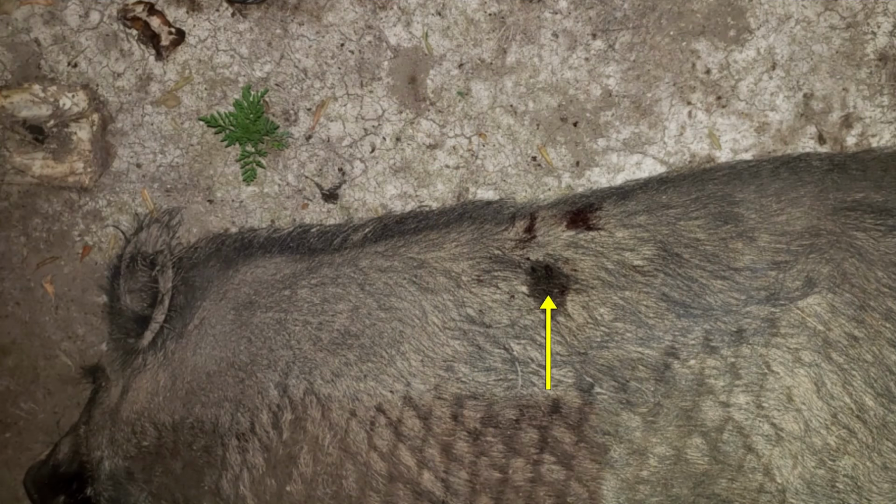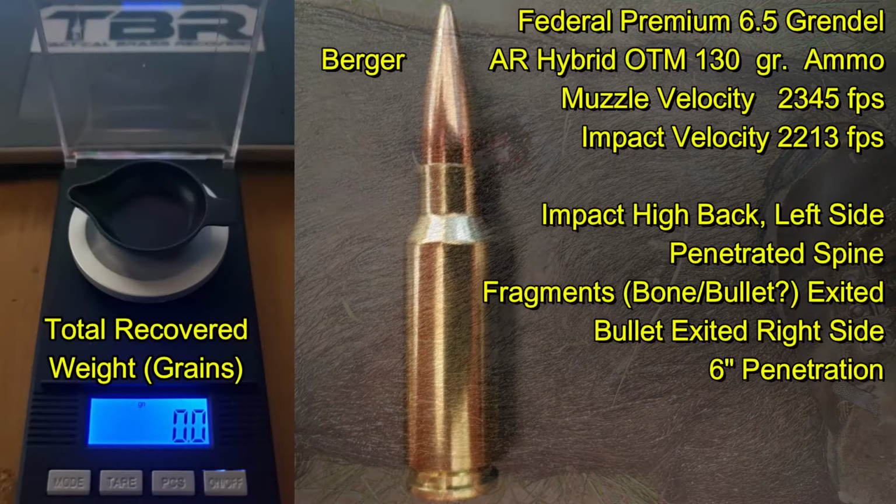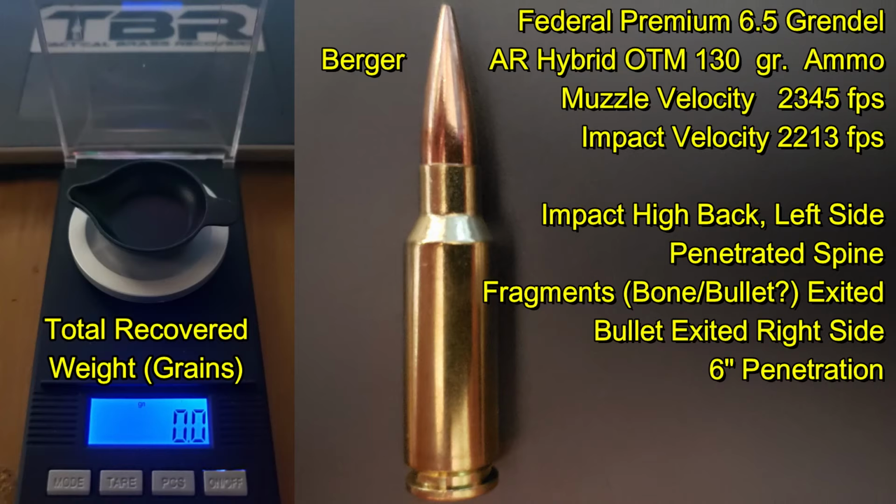The second shot entered mid-body high on the back here, and the bullet traveled through, hitting the spine, whereupon parts of the bullet or parts of the spine exit out of the skin out of the top of the back, and then the rest of the bullet exited out the opposite side. Here you can also see an unhealed wound from where this boar had been fighting with another boar. So no surprise here, with the short distance traveled completely through the body, there were no bullet fragments recovered.